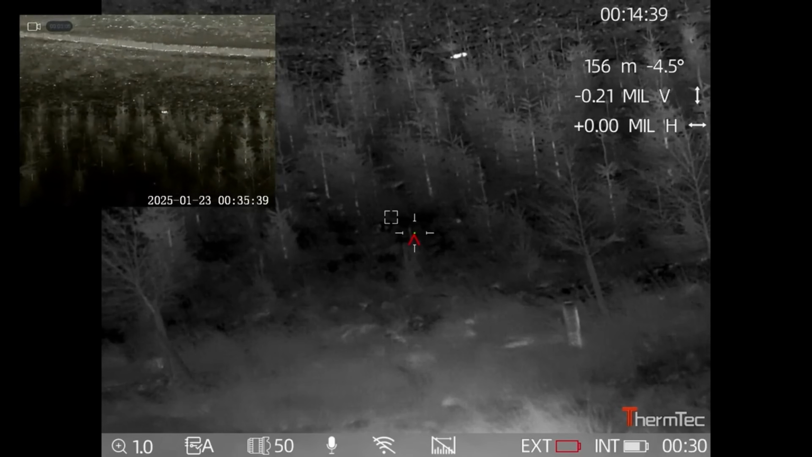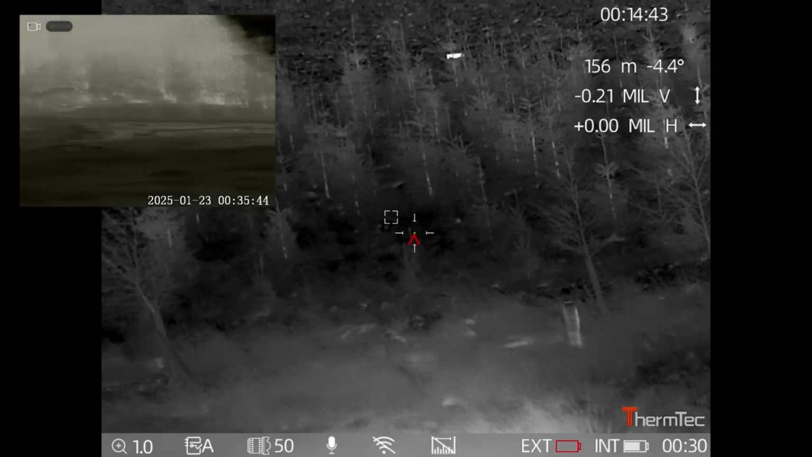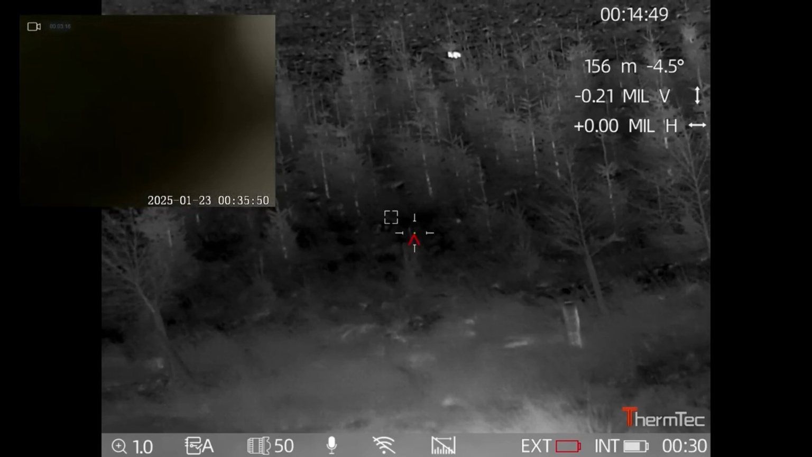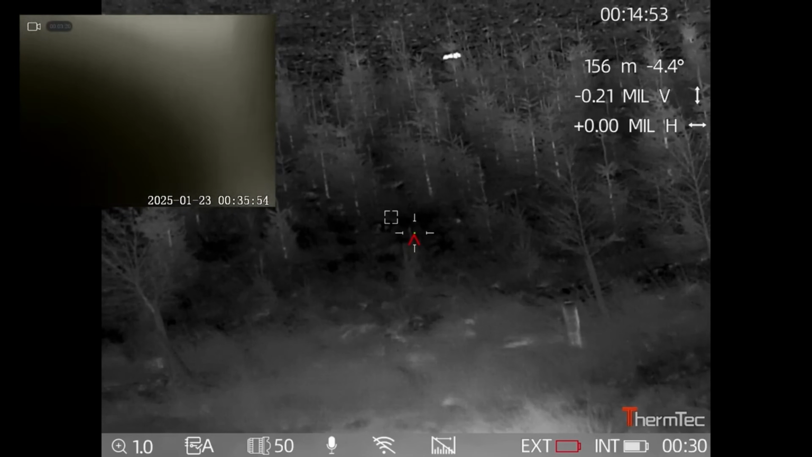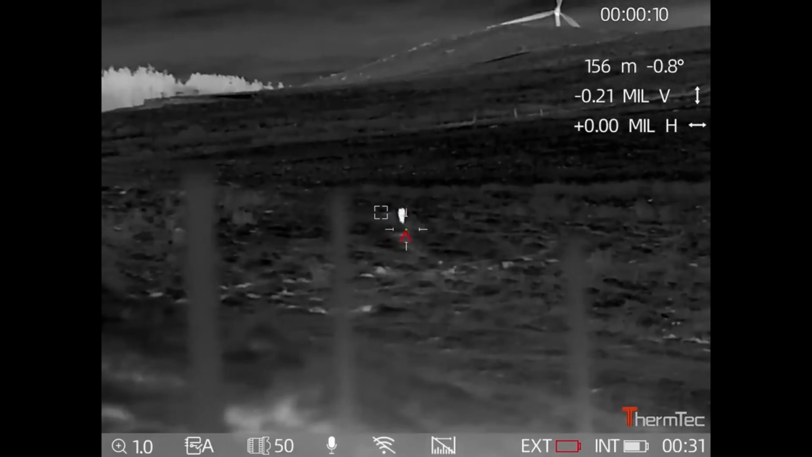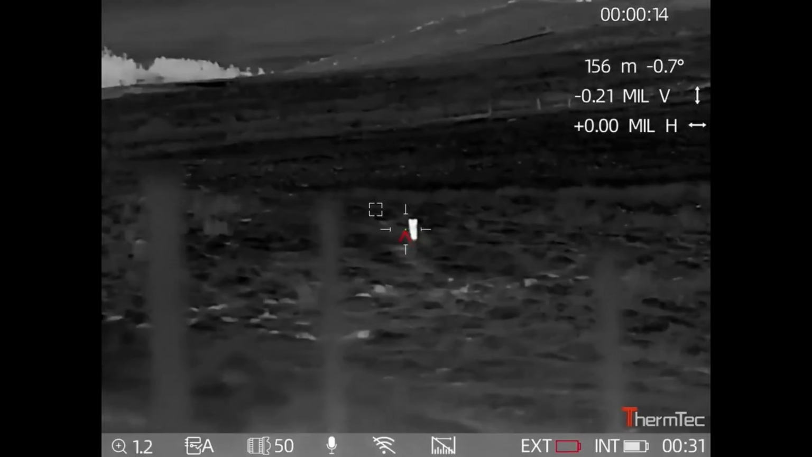I turned to the left of me and looked down to where the truck was parked, and there, coming along the fell side, is another fox, but it's in the perfect place because it's actually on my side, exactly where I want it. So I quickly jump over onto the rifle. This one's coming in perfectly. Typical, I've got a fence in the way again.